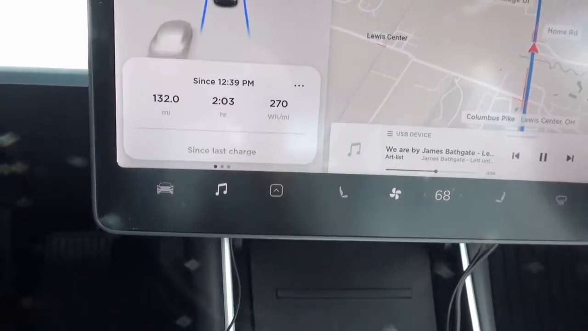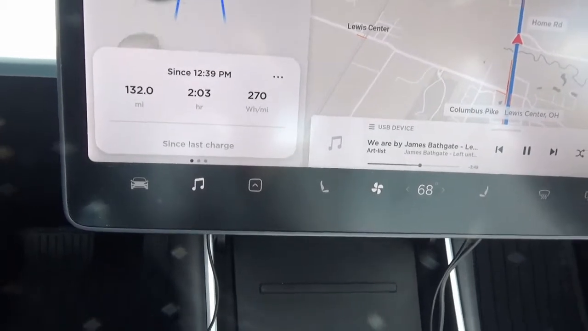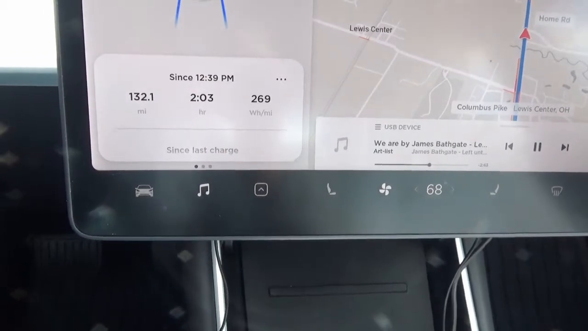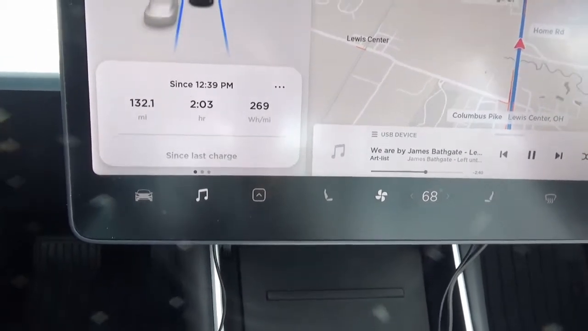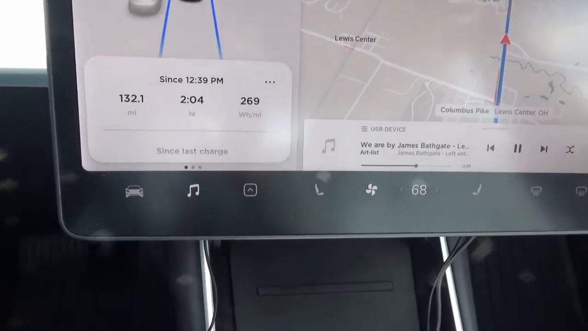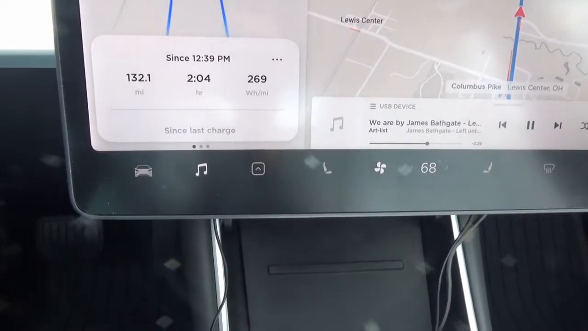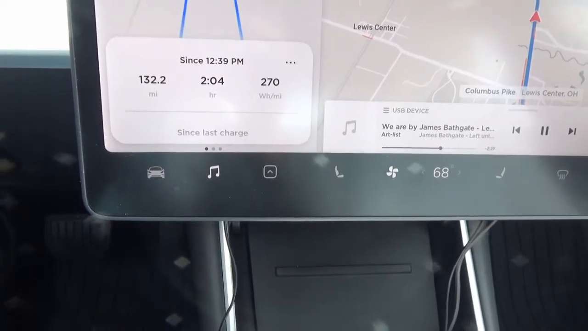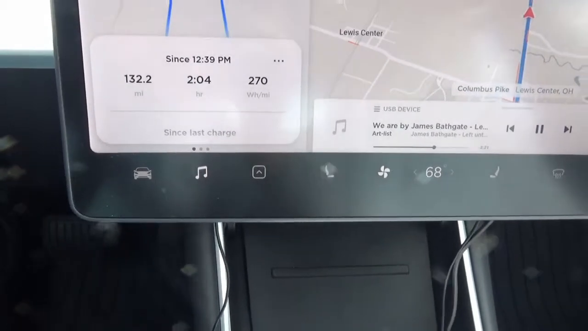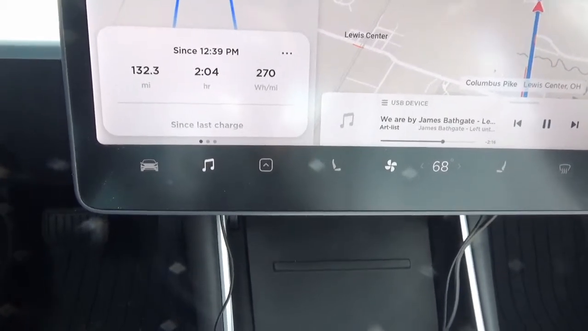2 hours from the charger, 270 watt hours per mile, 132 miles since then. I still have about 50 miles to go to home. Not bad. Not bad at all. I know it's not too far from here. I know that once I get to this point, it's always like it's just a little bit longer. Just stick it through, and it'll be alright.